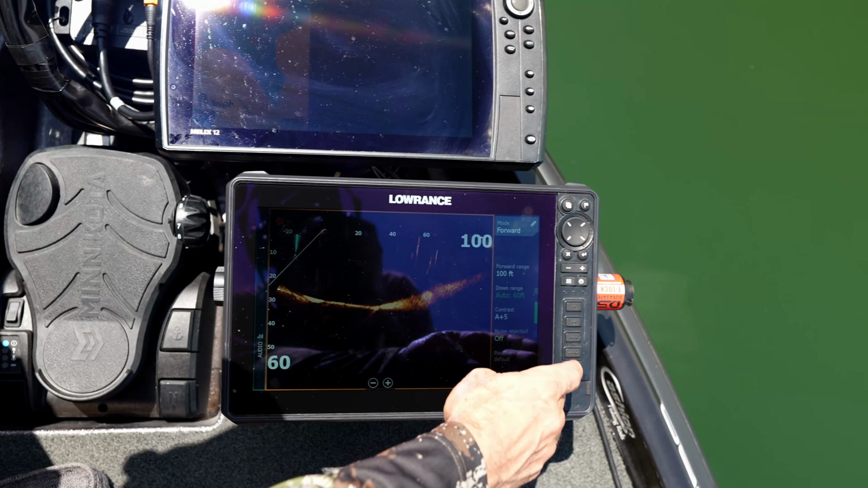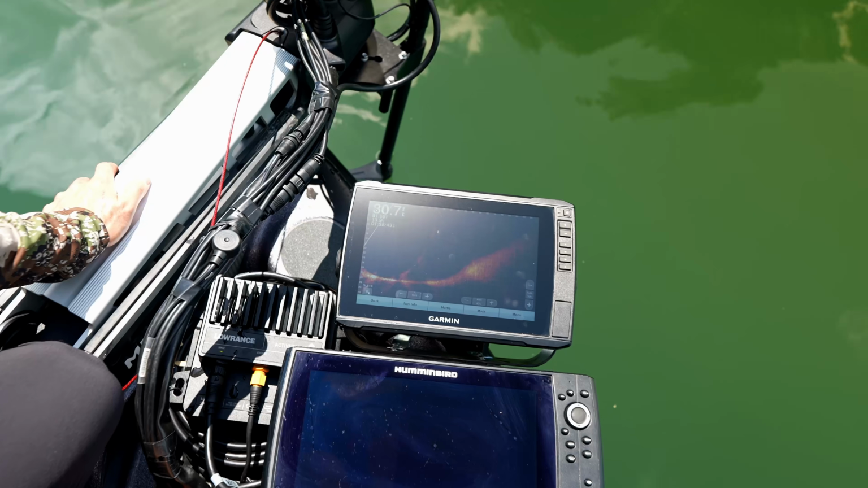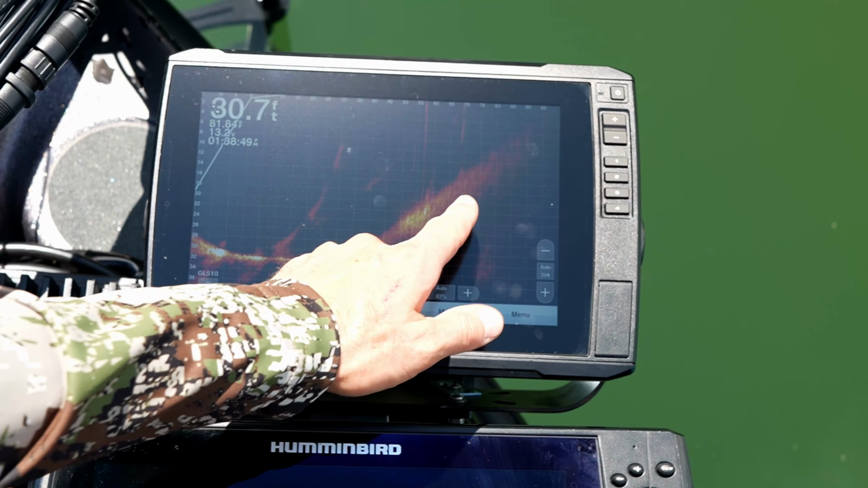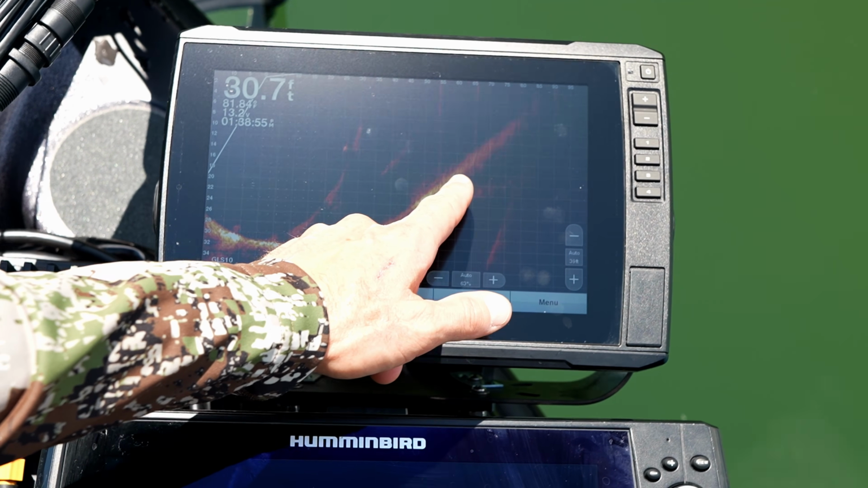So what we're gonna do right here is I'm just gonna go in and actually just stop this sonar. So now we can look up here and see it's totally cleared up. And now we're gonna look under there and see what we can really see. It clears up the picture, I'd say, a little bit. But you can see up under that dock, you can see those poles if you're looking closely.